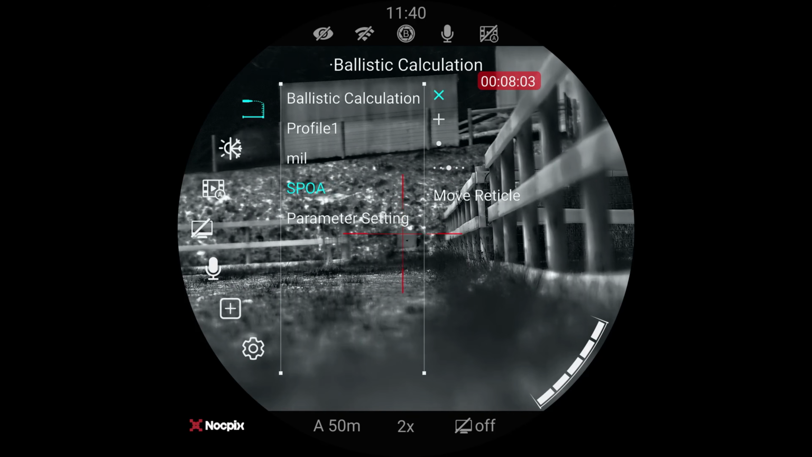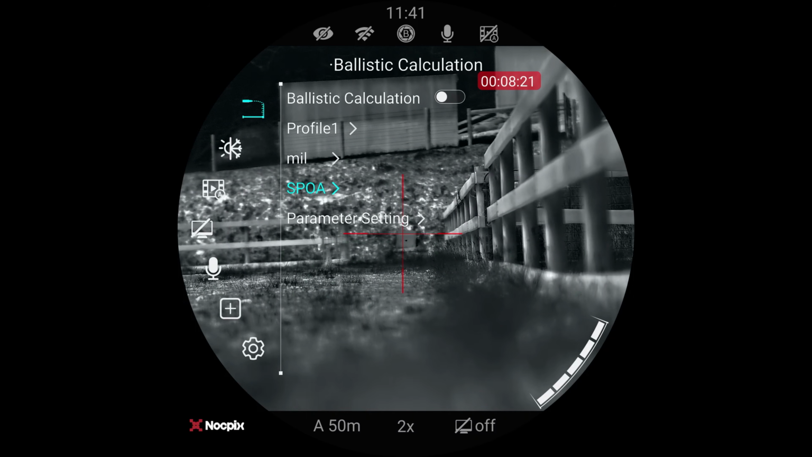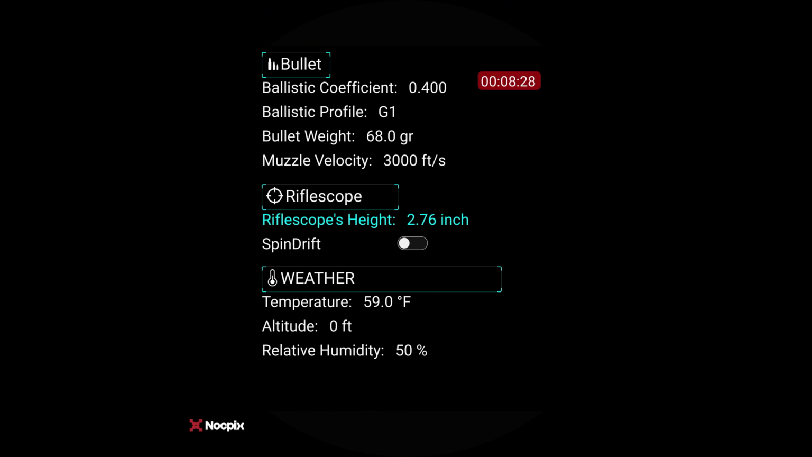And I like this. This is our point of aim. Okay, our supplementary point of aim. So this is the hash mark we're going to see later on when we actually turn the ballistic calculator on and tells it where to aim. Because what it's going to do is give us these 5 little dots here on the reticle in a horizontal line, and that's where I'm going to aim now. Okay, and then we go into our settings here.